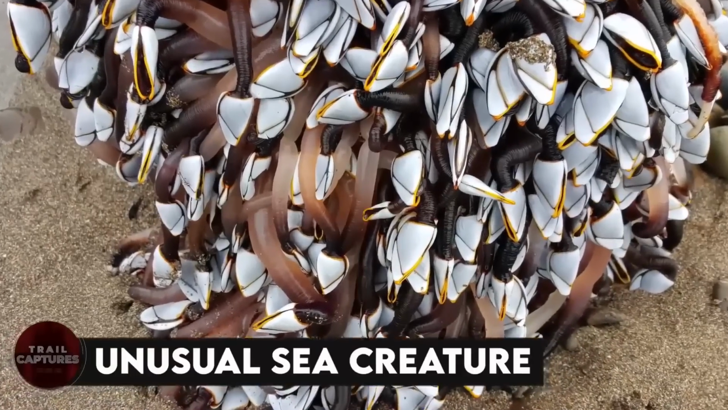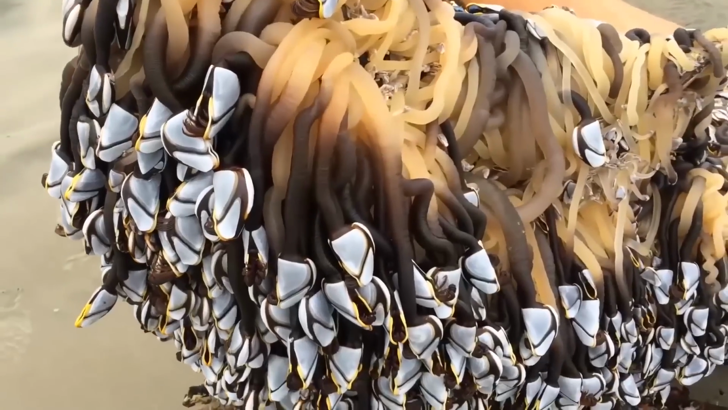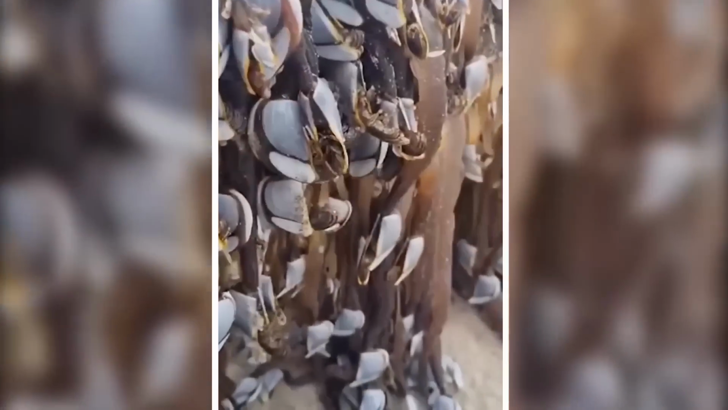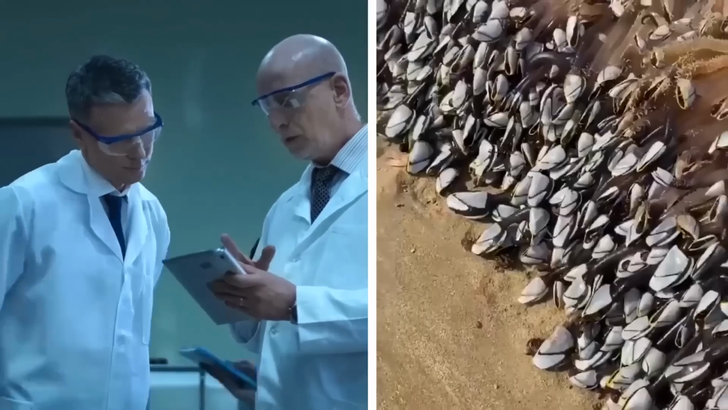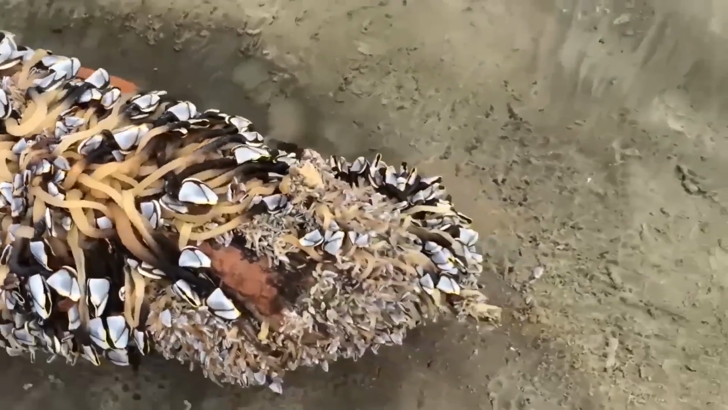Unusual sea creature. Recently, on Papamoa Beach, an enigmatic video emerged. Reports suggest the unveiling of unusual sea creatures resembling something alien. But fear not, for the mystery is solved. Experts now believe these beings to be gooseneck barnacles, nature's deceptive tricksters, weaving an eerie tapestry along the shores.